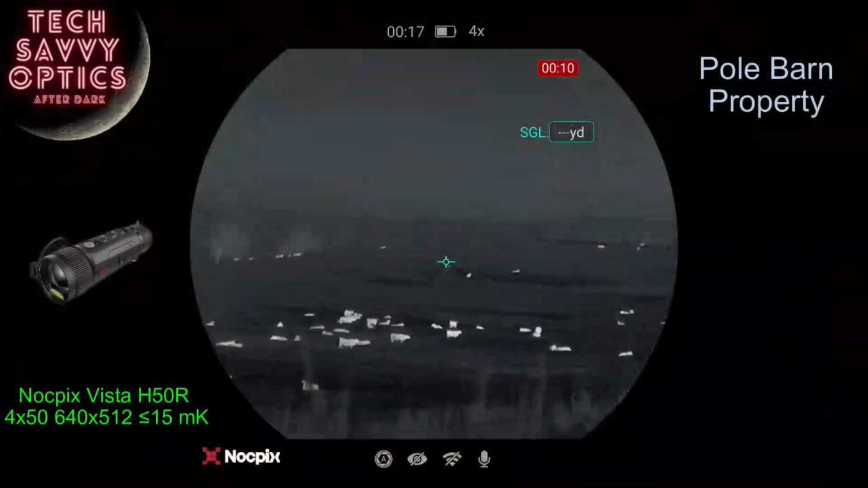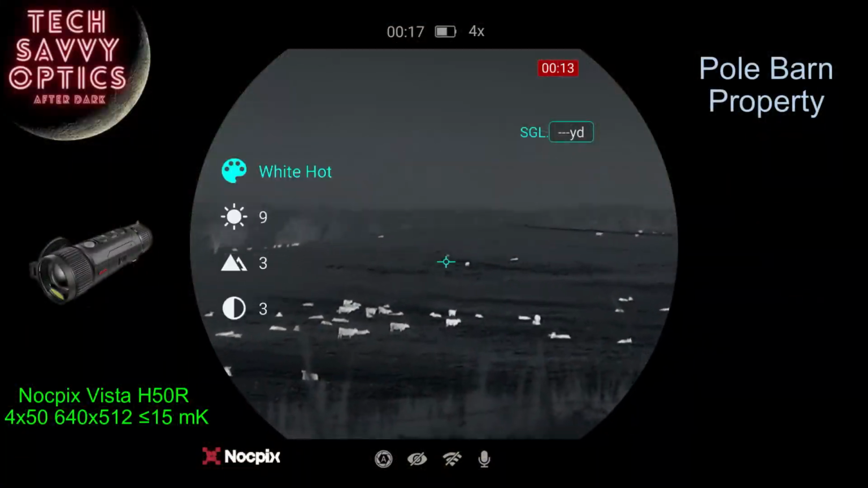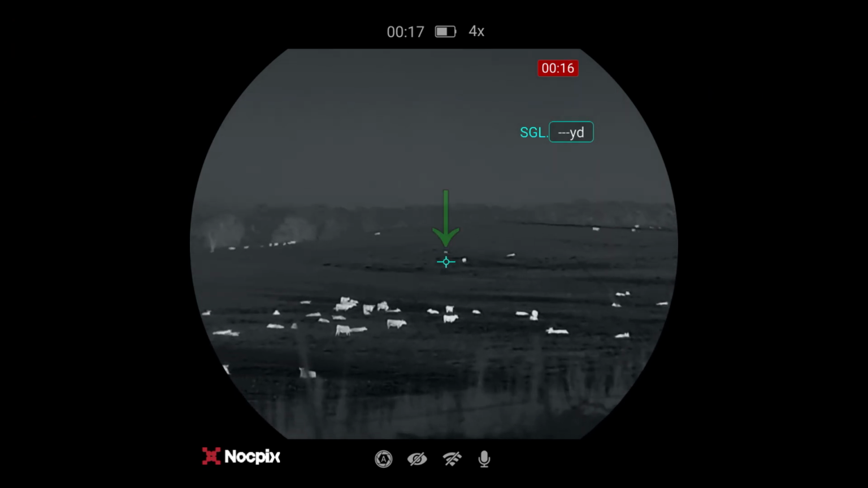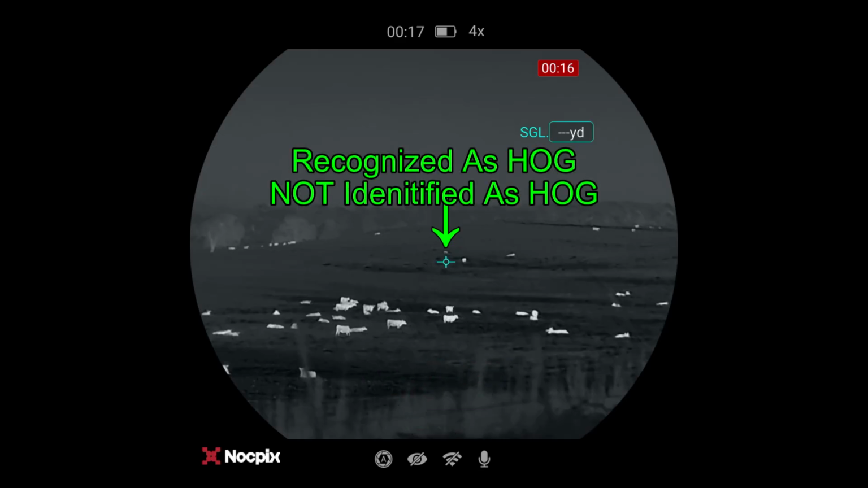I'm getting video with my Nocpix Vista as we're coming through the gate of the next property, and there's a tiny dot out there in the distance. That's going to be right there under the arrow. That tiny dot is going to be our boar. He's out there at 876 yards. At this point we aren't 100% certain that's a hog, but the way that he moves and given his size, that's enough information for us to go ahead and start our stalk.